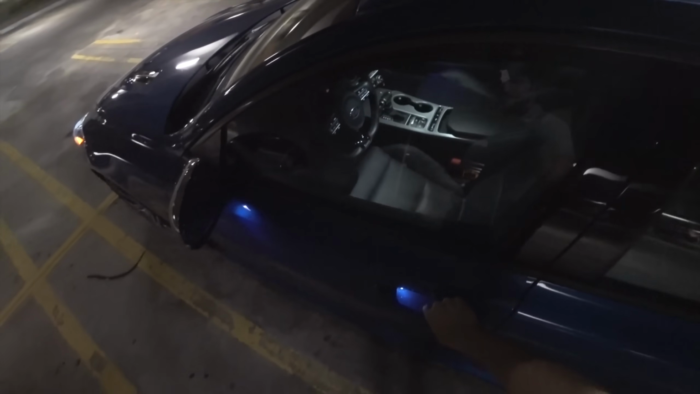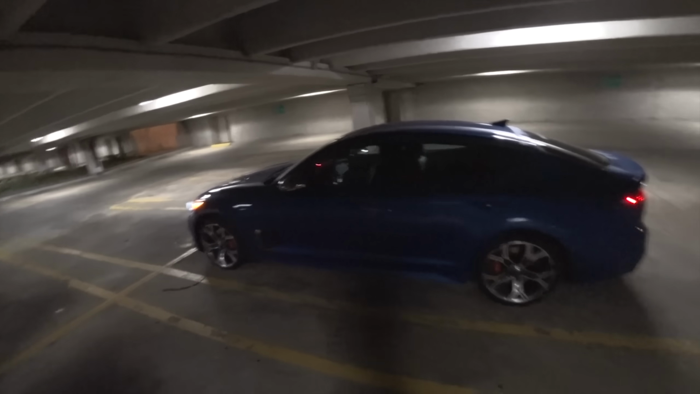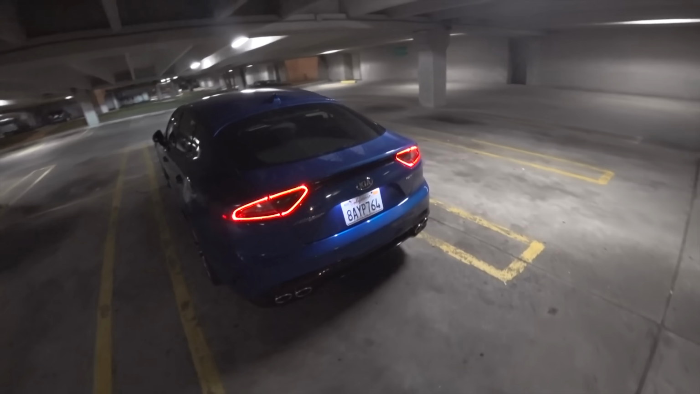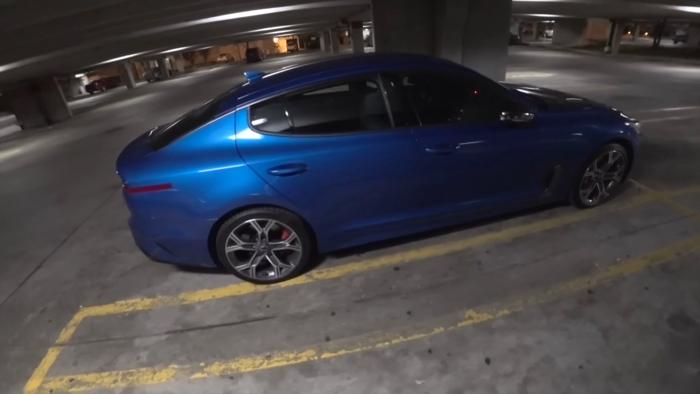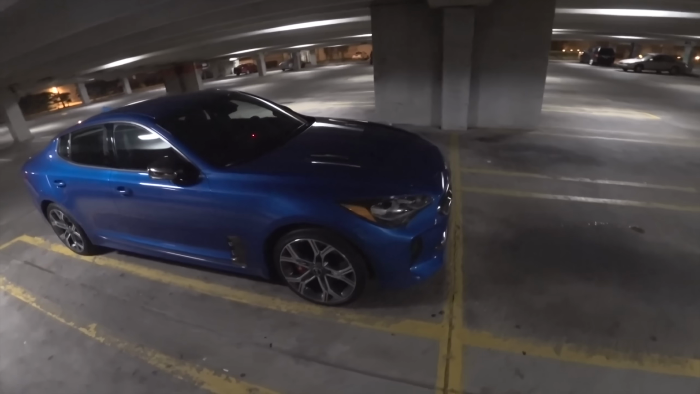Just a cool looking car. This thing does get some attention on the road too. Had a lot of people just stick their heads out their windows looking at this thing. It definitely has some presence with these larger wheels and brakes. And this blue isn't too shabby either.